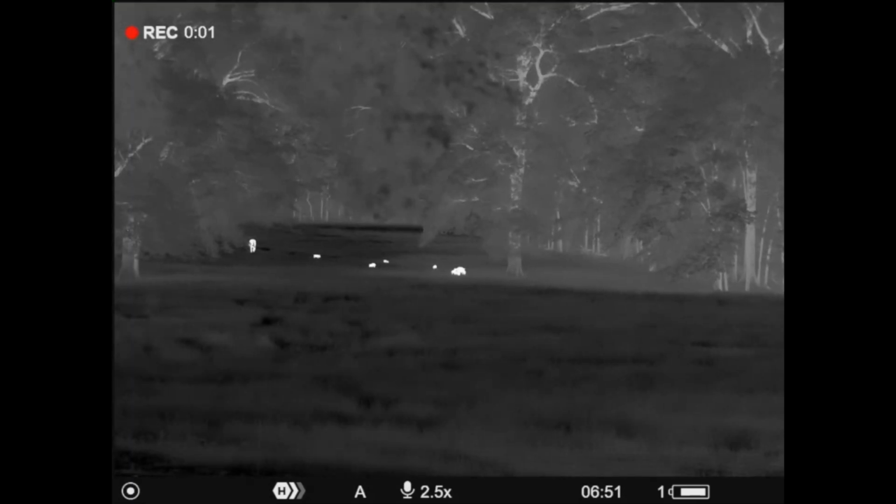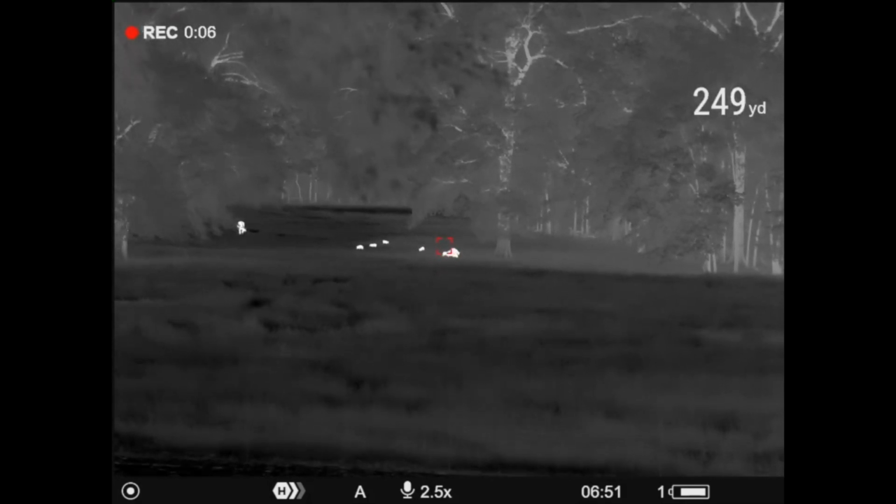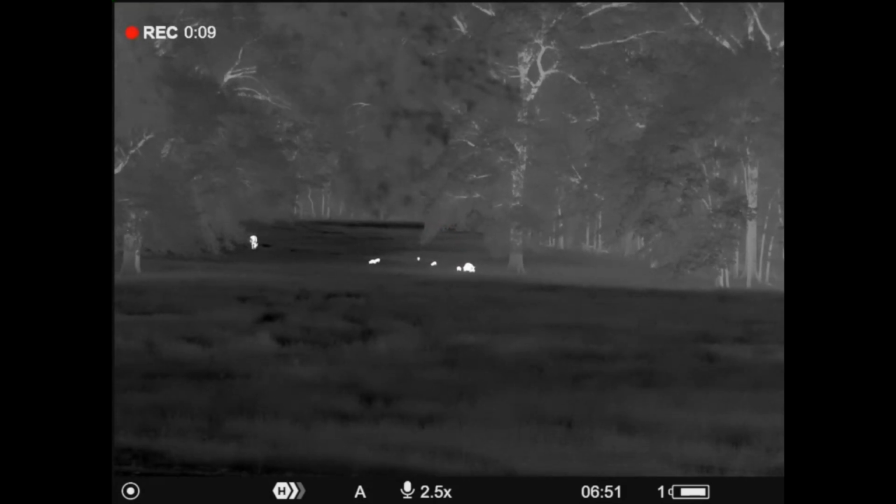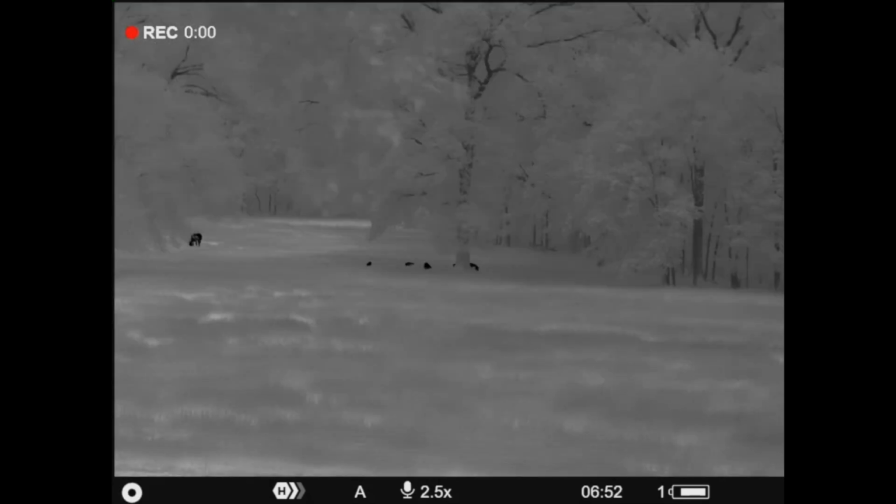Detection range, 2,515 yards, according to Pulsar. That's usually seeing something the size of a human standing up out there. So about 2,500 yards. Identification range, we're going to talk more on this. We've got so much to talk about. This is going to be a long review, but we're going to just say this is 600 plus. In reality, it's way further than that most of the time. It's crazy with this really, really high resolution. There's variables. We're just going to say 600 plus, a long, long ways. And again, we'll talk more about that.